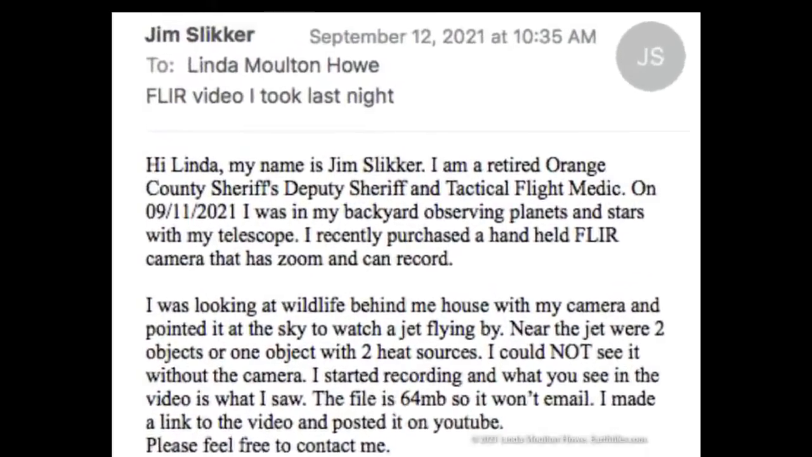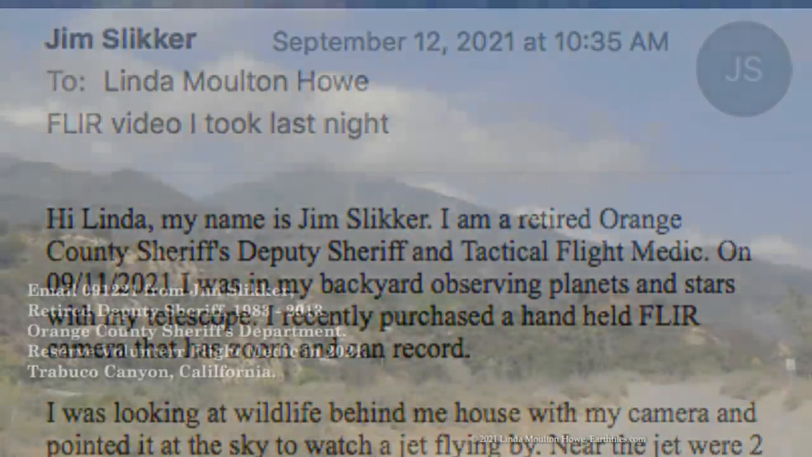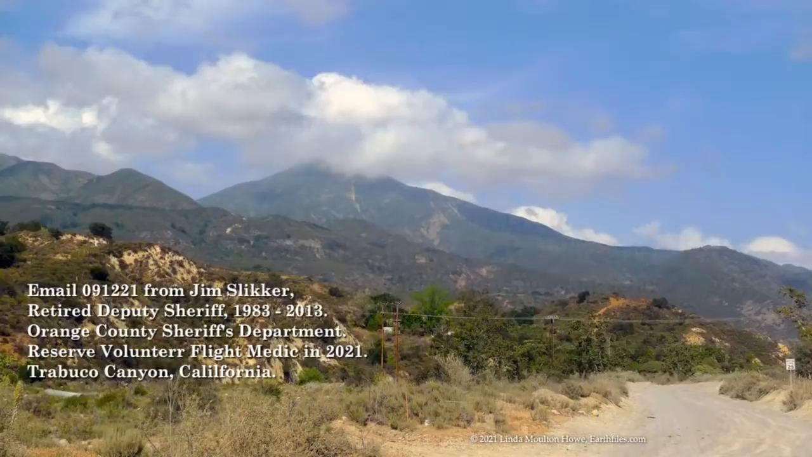It reads, quote, "Hi, Linda. My name is Jim Slikker. I am a retired Orange County deputy sheriff and tactical flight medic. On September 11th, 2021, I was in my backyard observing planets and stars with my telescope. I recently purchased a handheld FLIR camera that has zoom and can record. I was looking at wildlife behind my house with my camera and pointed it at the sky to watch a jet flying by. Near the jet were 2 objects, or one object with 2 heat sources.